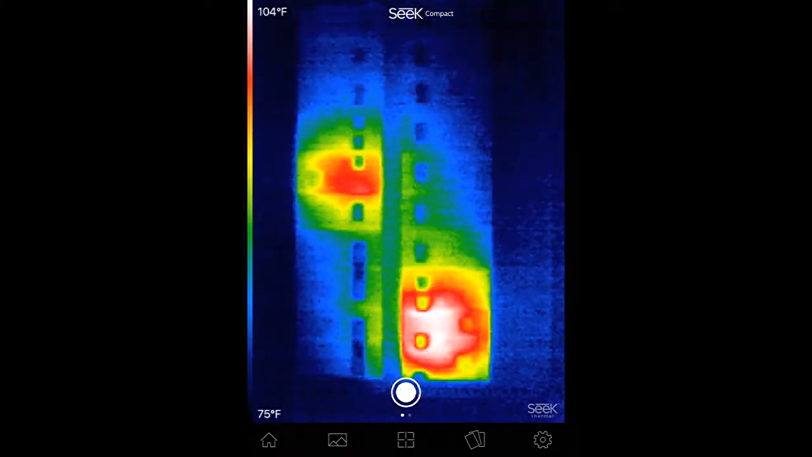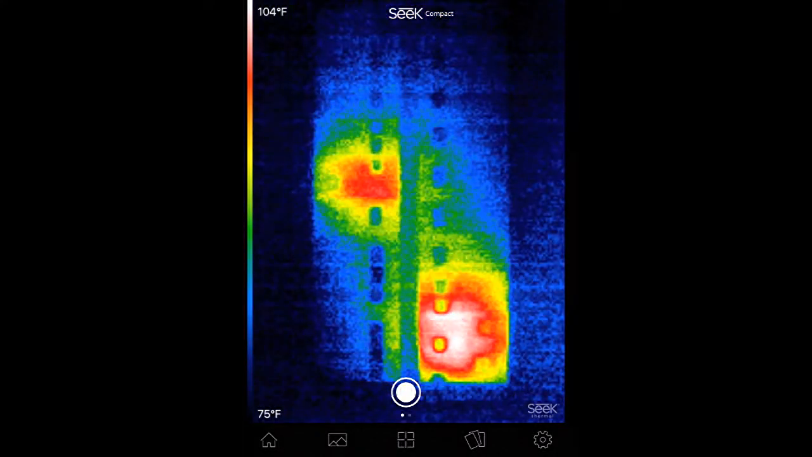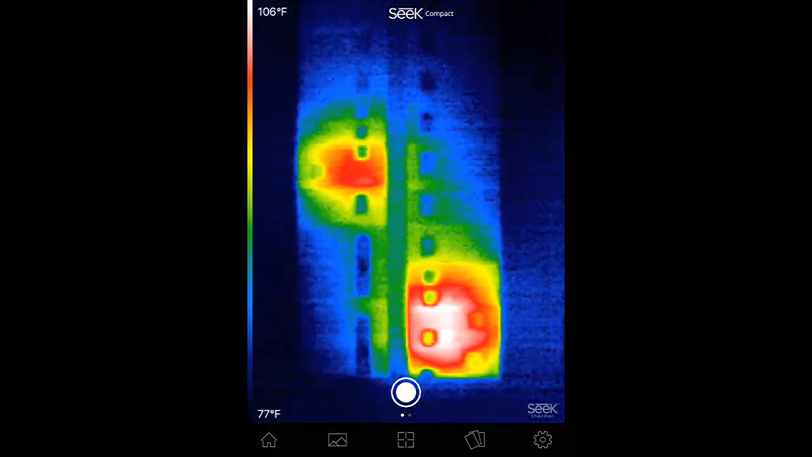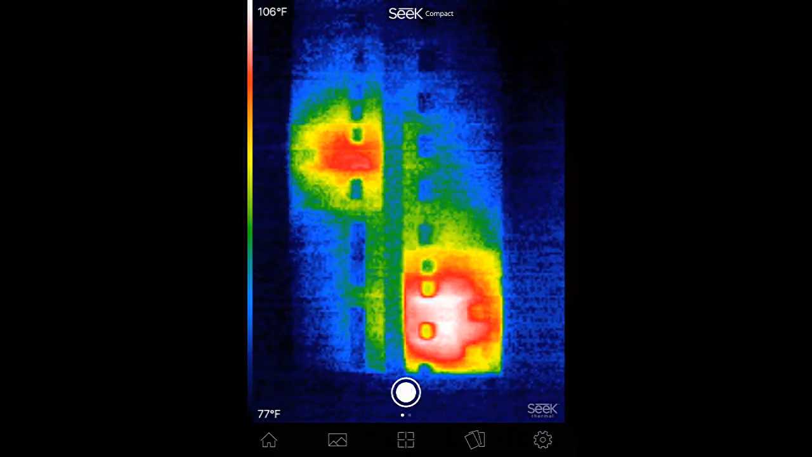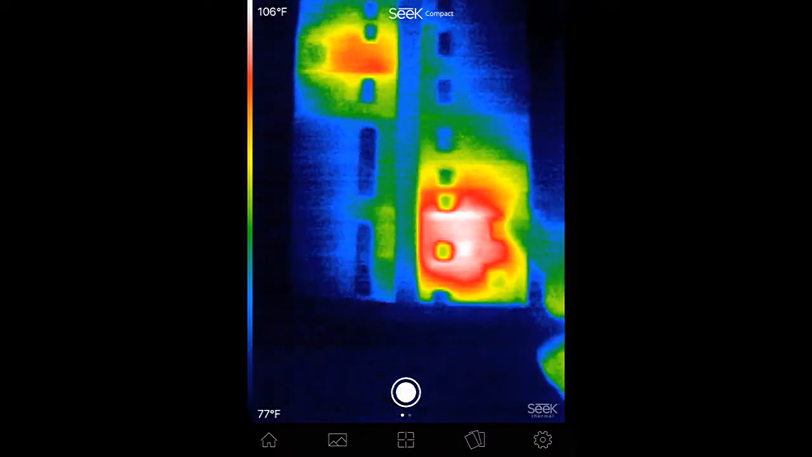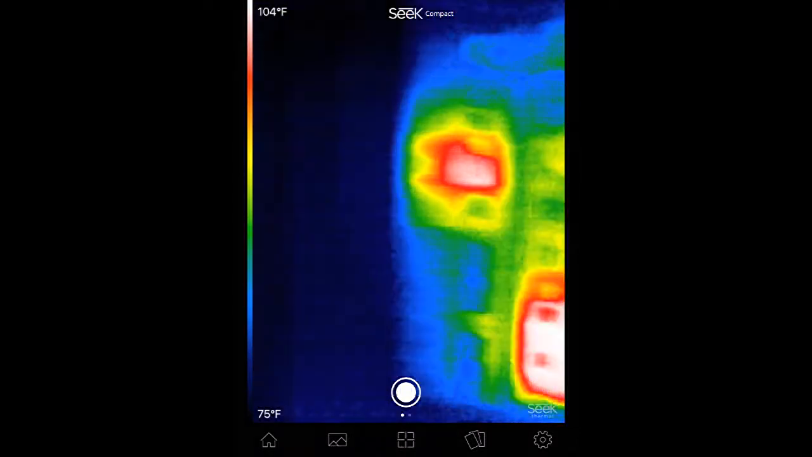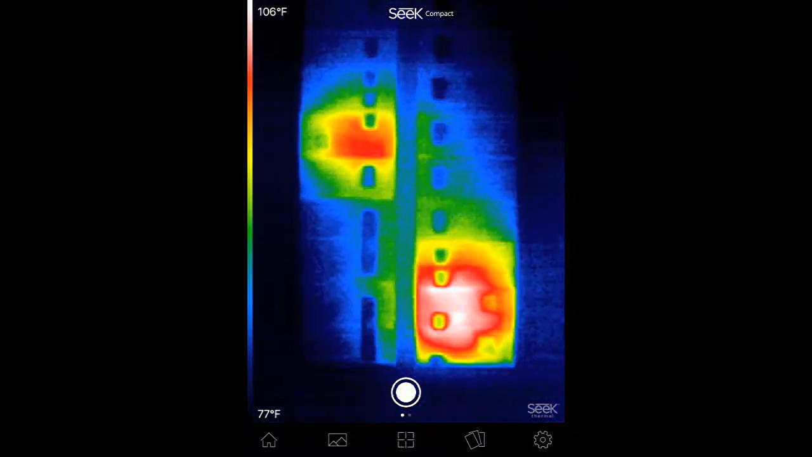And here's the electrical panel. I've got 3 breakers that are a little warm. This is definitely noticeable on the FLIR ICO line, where you can actually see the outline of what breakers are kind of warm. So I know it's these 2 right here, and it's this one up here. So again, with a FLIR, it's a little bit better quality.